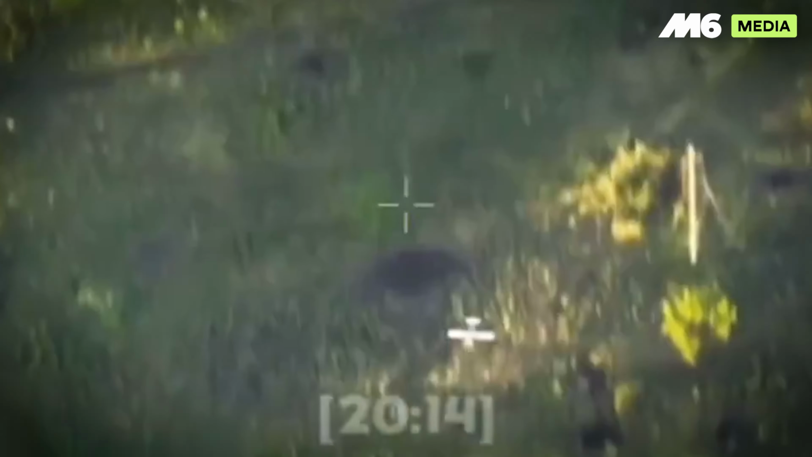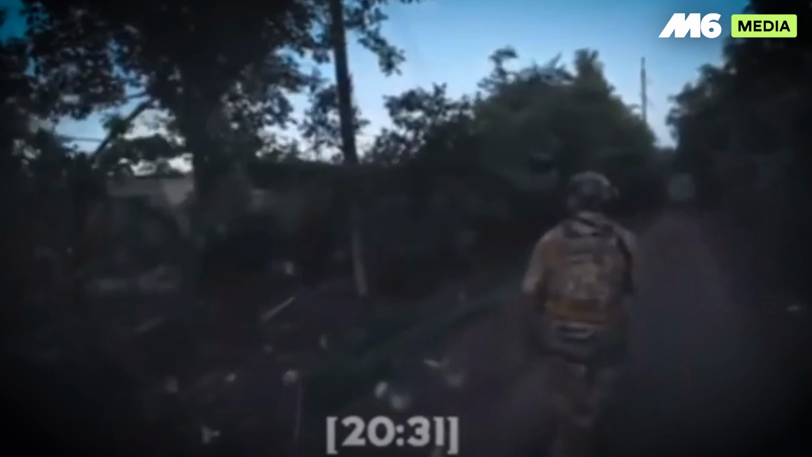A Ukrainian territorial defense fighter near Siversk spots an Orlan 30 drone at 120 meters, fires 2 AK-74 rounds, downs it into a wheat field. Wow. Wow!